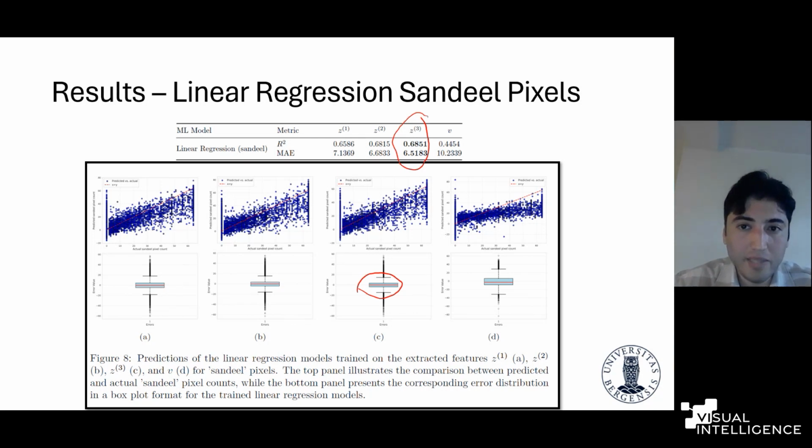And the main reason for the situation is that, as you remember, we provided class balance data in terms of class balance, like background, sandeel, and other for our machine learning purpose, and we use the same data set. But here, because it's a regression problem, we are interested in the number of sandeel pixels.